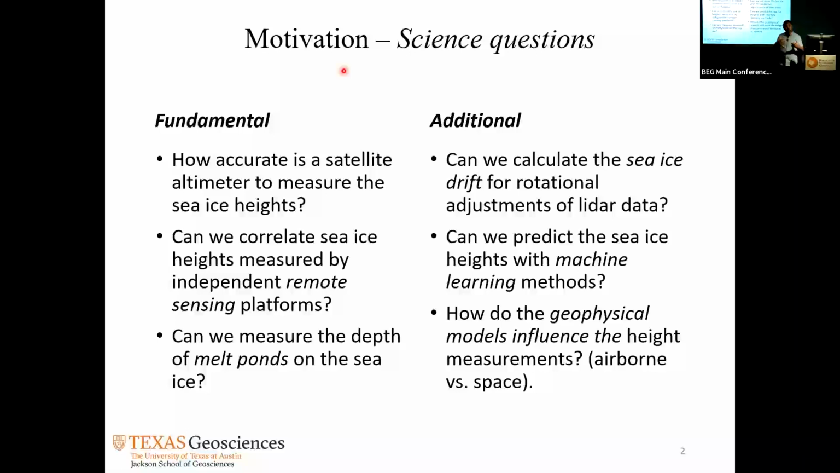They have tested many times how accurate it is at finding heights and measurements, but they never had any kind of testing on the sea ice. So what we wanted to do is basically find out how accurate the measurements are with the satellite altimeter. Of course, those are fundamental questions.